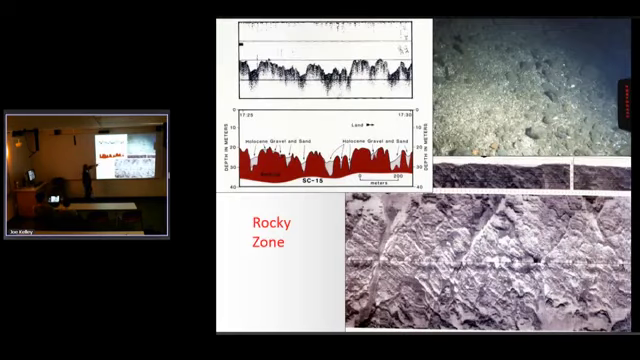Again, we don't do much work here. On the seismic line, we get no penetration to speak of. There are some small gravelly areas. This is a side scan image here. Just very rocky. We would just turn off equipment when we thought we were going to be over these areas for a while.